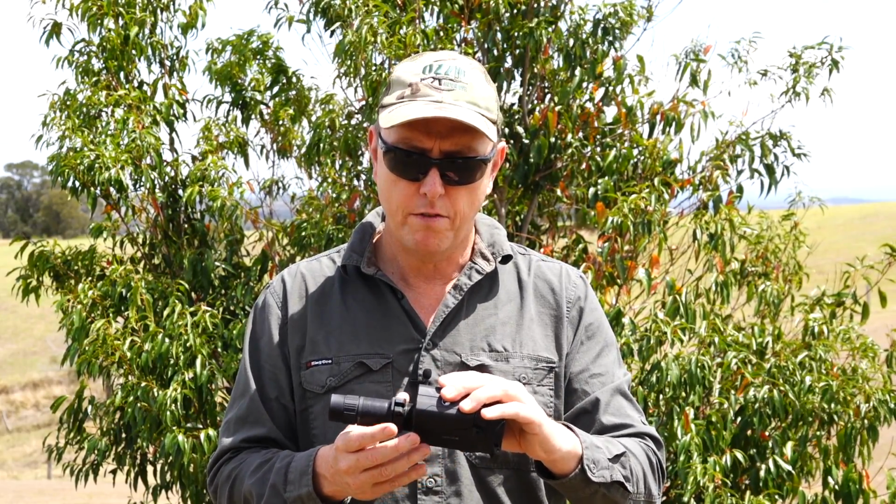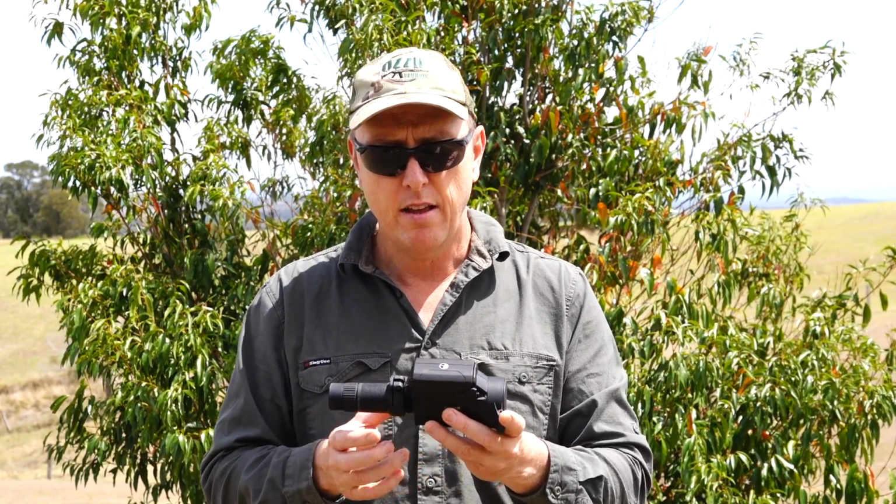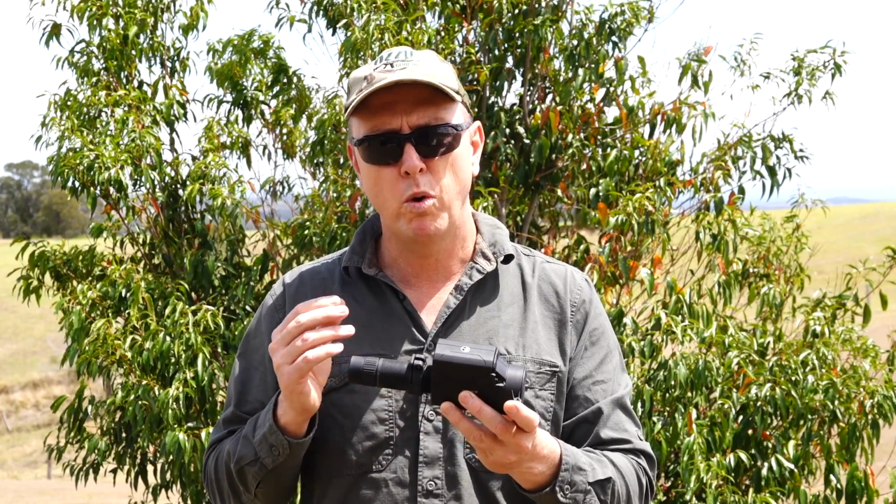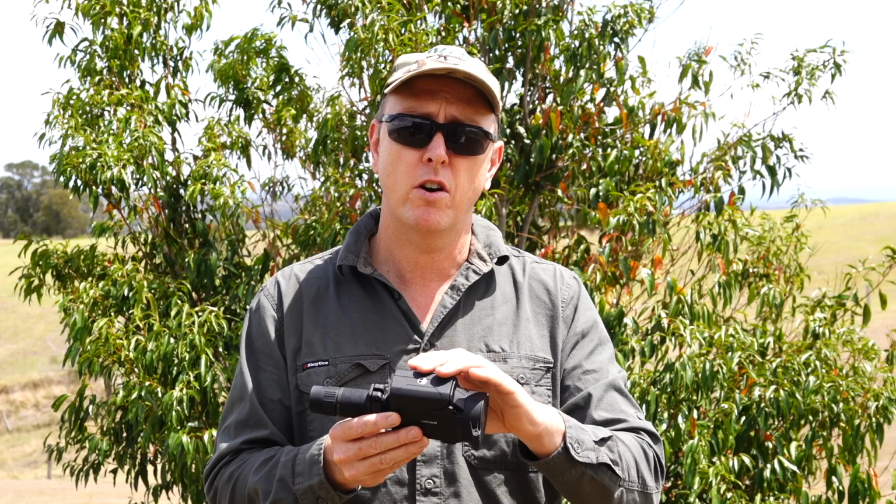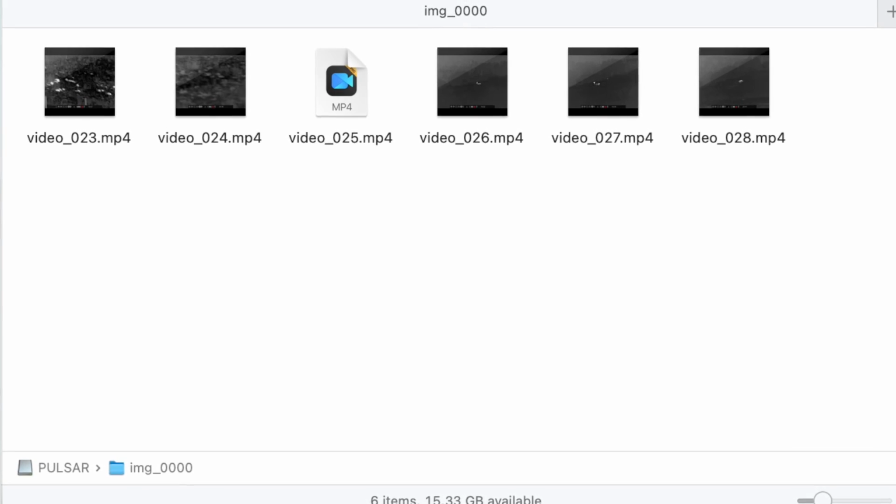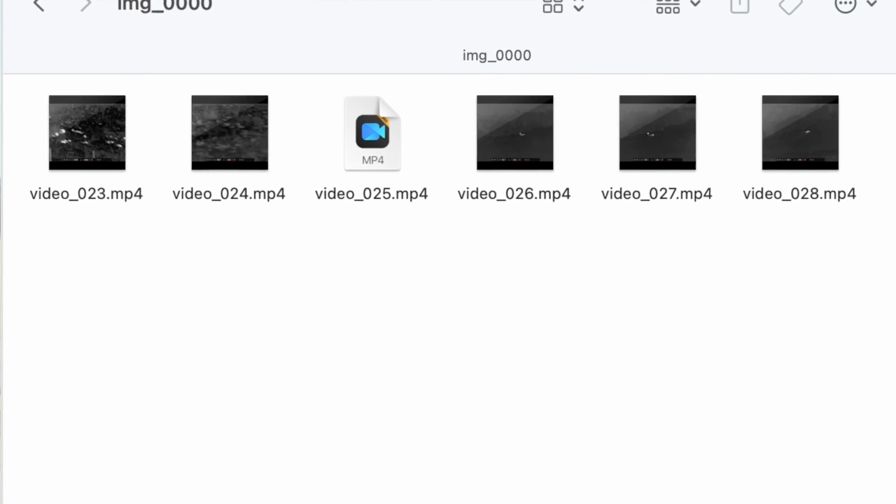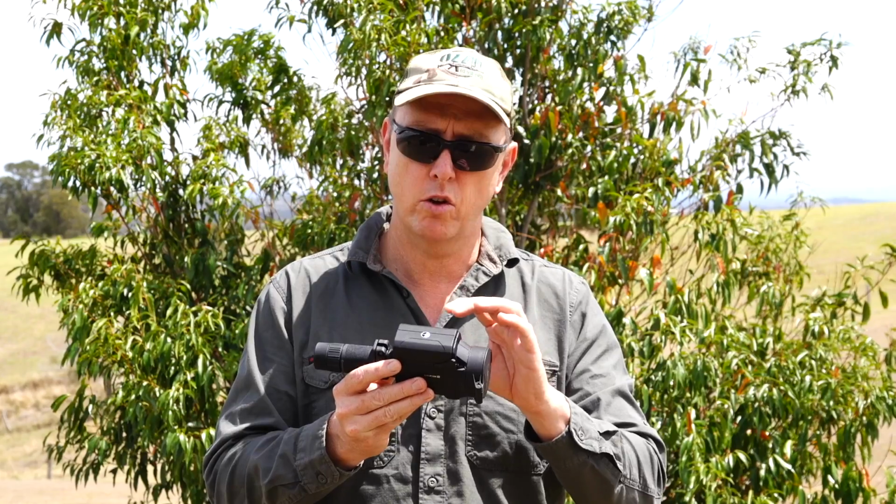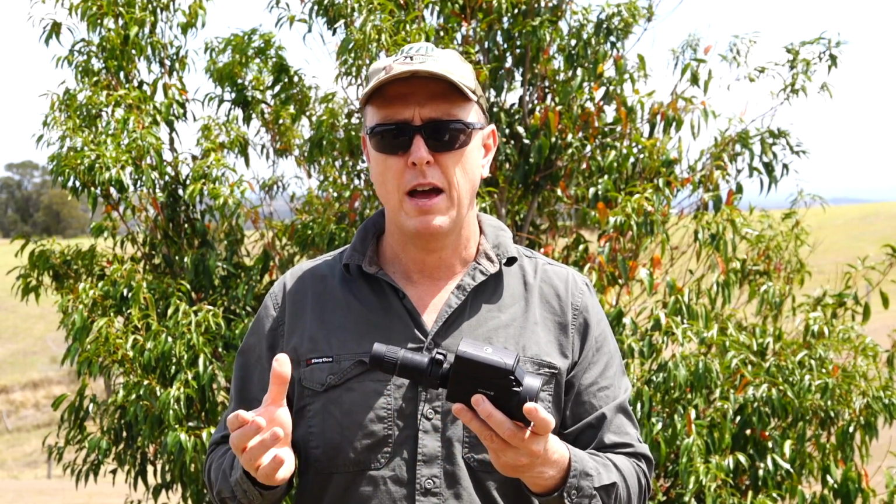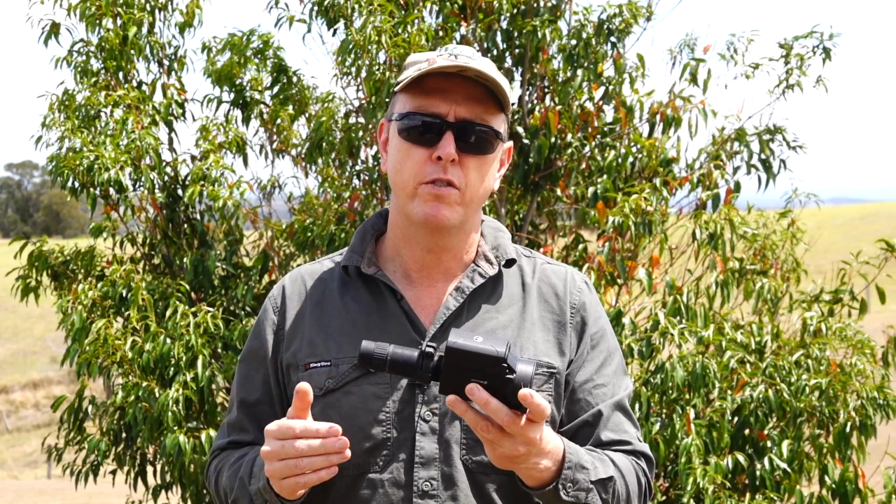The other thing that I've found a problem with, and this is more of a concern to me than the app, is the video files on this. When I'm transferring them to the computer, or even just opening the device itself before transferring, about 1 out of every 5 or 6 videos is corrupted. I don't know whether there's a little glitch with the internal memory on the unit or not, but it's happened to me. I've reformatted it, took several videos, and once again there's one corrupted one.